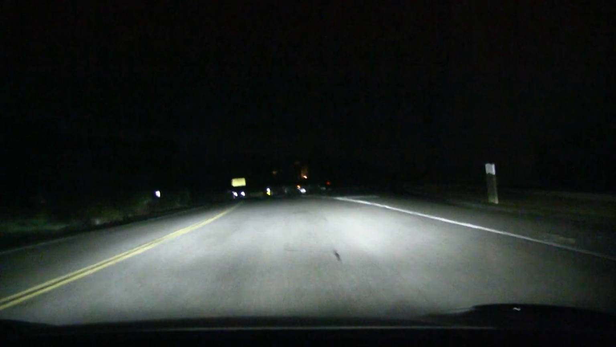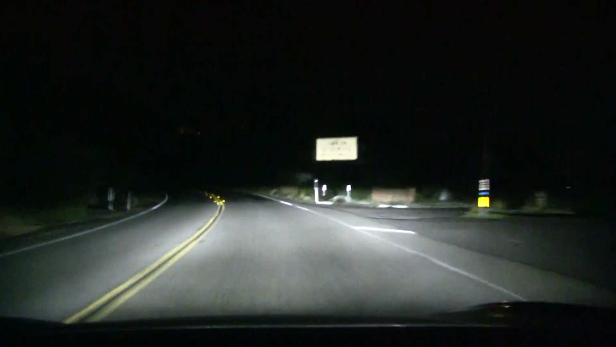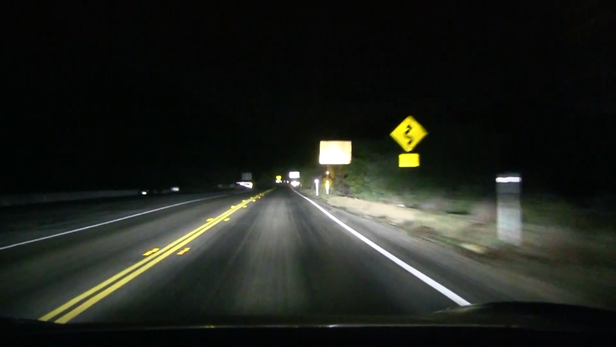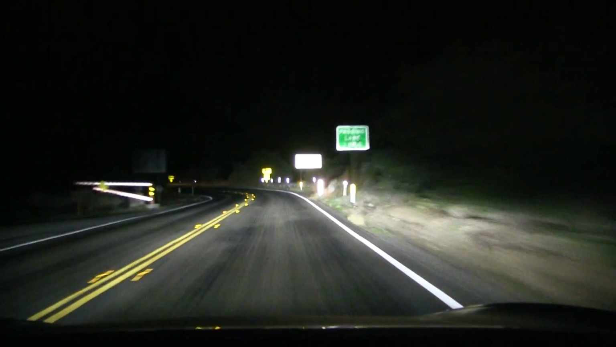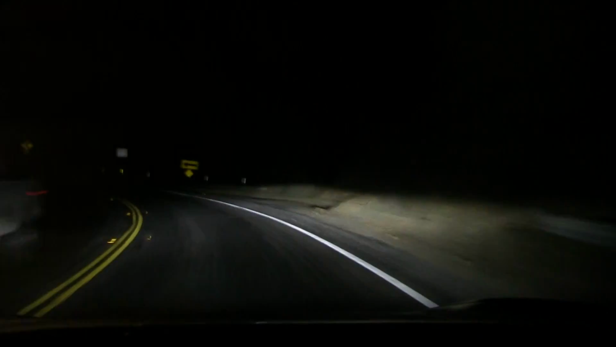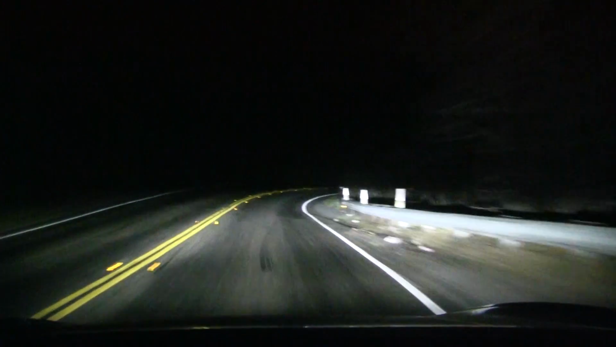All right, now we have low beam, and you can see on the video that the low beam is pretty nice and strong, and also wide. That's what we want. Okay, let's try high beam. Whoa, whoa, that's nice. I like it. Now these high beams are not adaptive, in case you guys are wondering. It's just regular high beam, on and off, no corner lights or anything. Next, 8 miles of winding roads.